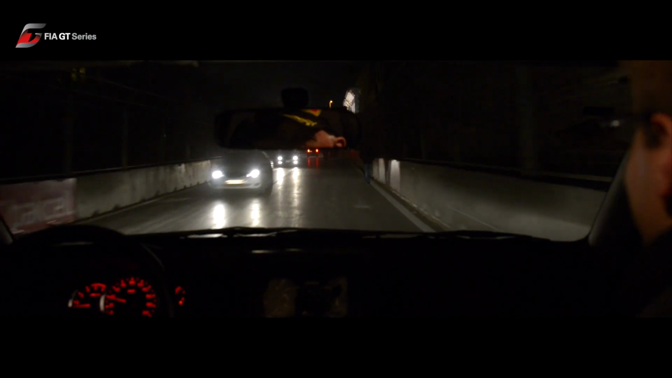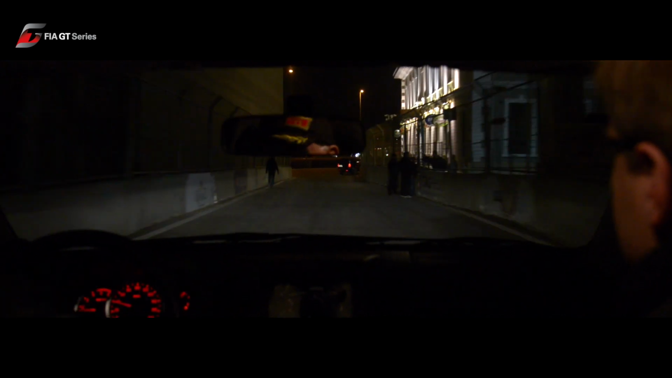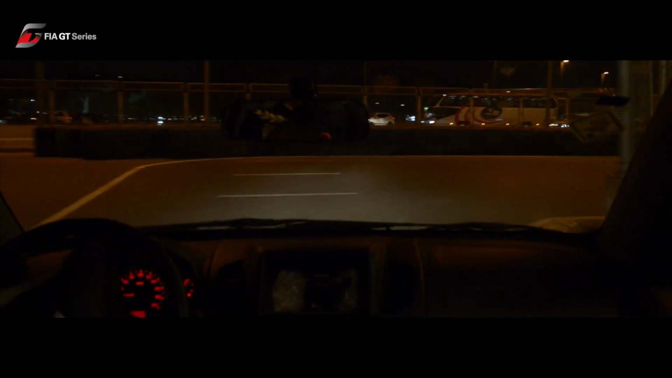And then we come down. Yeah, you've got people walking in dark clothing. Difficult to pick them out. Headlights not doing a good job. Short sprint, then again hard on the brakes before you rejoin this 3, or depending where you are, 4-lane highway.